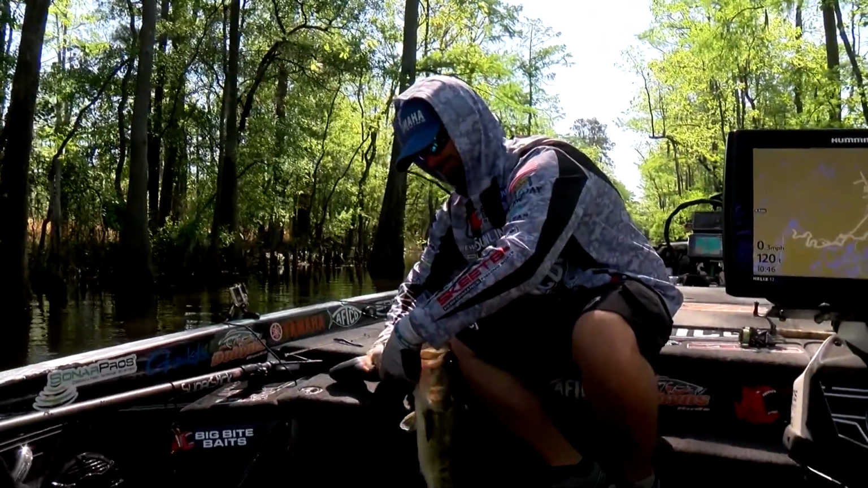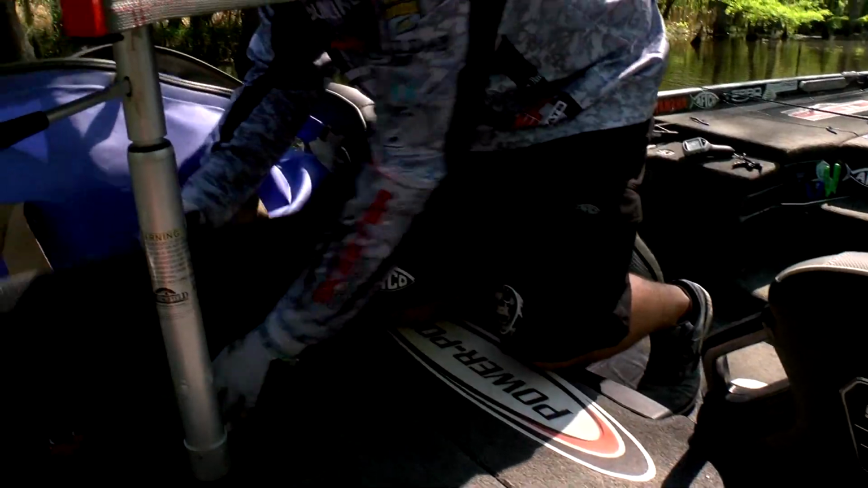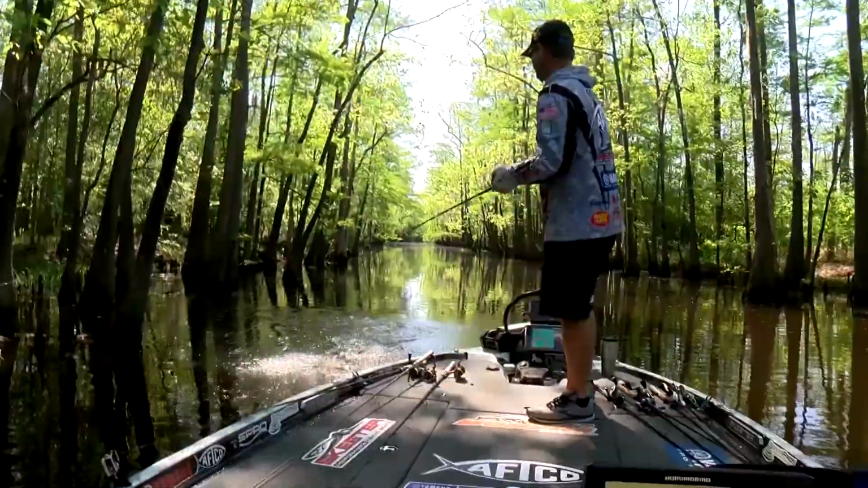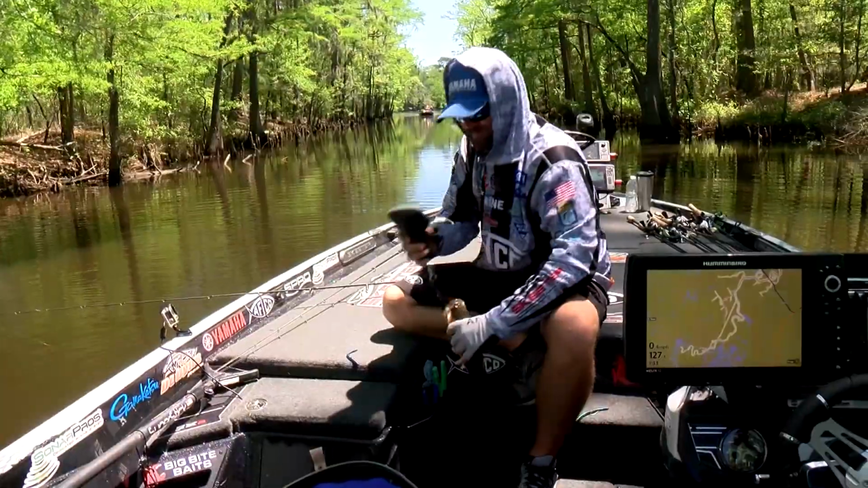Roughly half of our top 10 on the final day of competition fished in the Neches River at one point or another, and Drew Cook made the biggest charge. 10th place, barely sneaking into the final day cut, moving all the way up to the top 5 with the second biggest bag of the day. A great performance for the Rookie of the Year from past years.